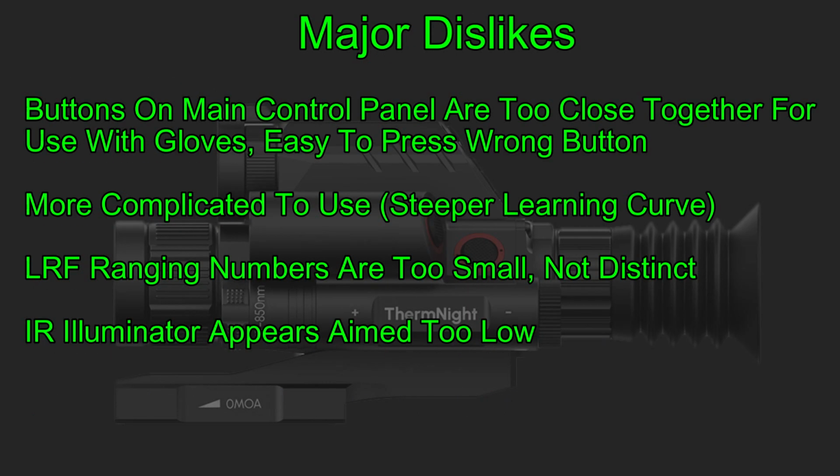I don't have many major dislikes of this scope, but there are a few. The buttons on the main control panel are just too close together, and they're too small and indistinct to be felt if you're using gloves, and it could be easy to press the wrong button. I don't like that. This is a more complicated scope to use than most others. That's simply because it does so many things. It's not really a fault of the scope, it's just a fact of life. If you're doing that many things, you're going to have a steeper learning curve.